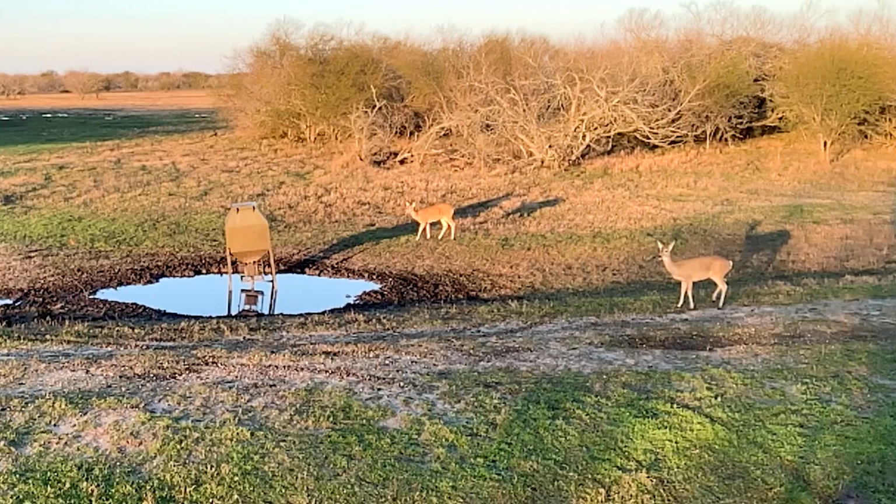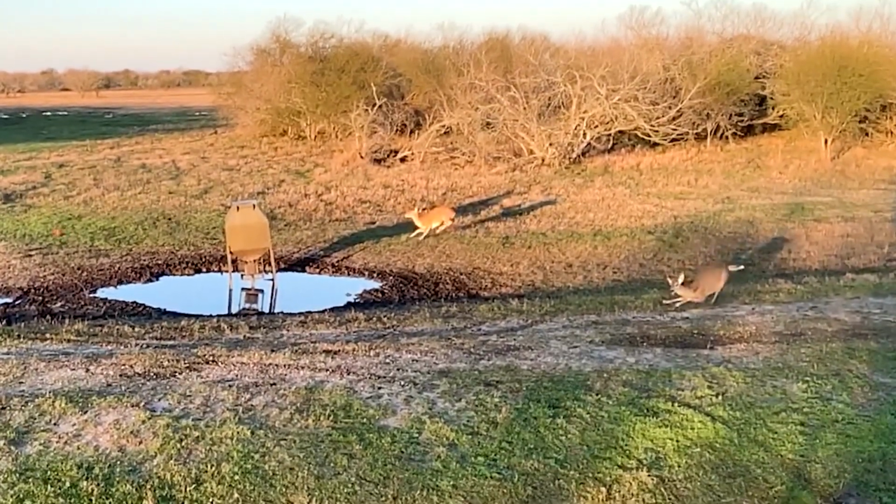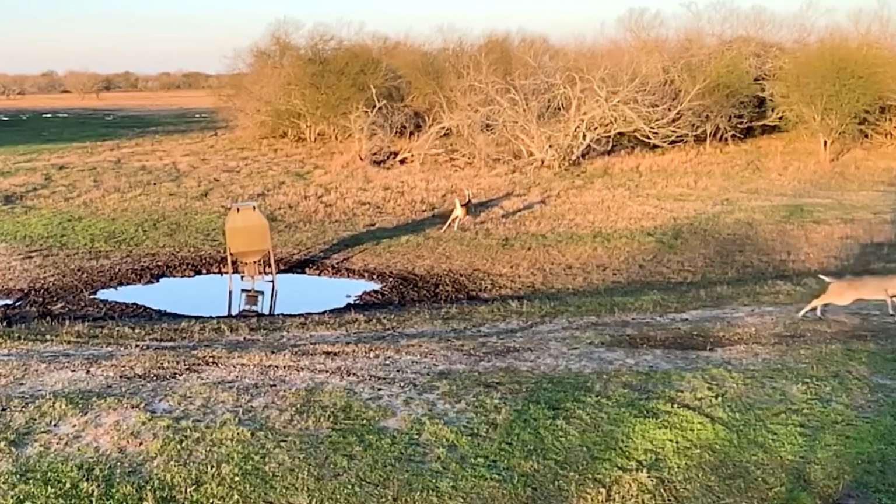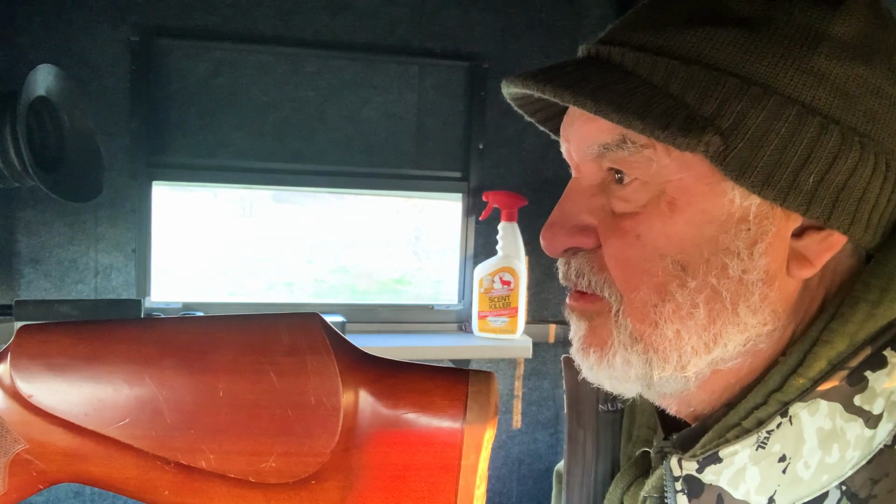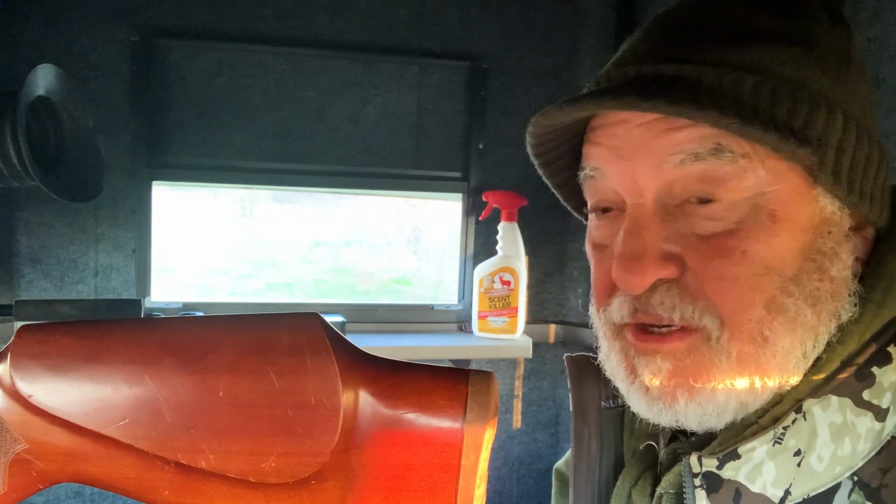Got it. That was a perfect arc shot. I got plenty of time left to try to get a hog now. I'm gonna go ahead and reload. And the closer it gets to dark, the bigger my odds are that a hog's gonna come in now. That's good.